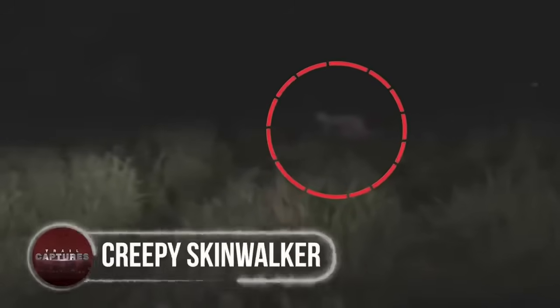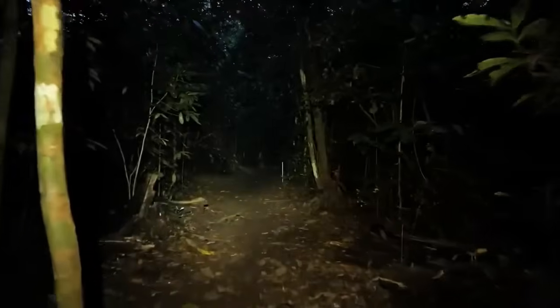Creepy skinwalker. It's not always Bigfoot lurking behind one of the trees, but sometimes there are many other odd beings waiting for us. A couple, while driving in the middle of a forest, decided to stop their car to investigate the animal making weird noises. However, they were left baffled after watching this.